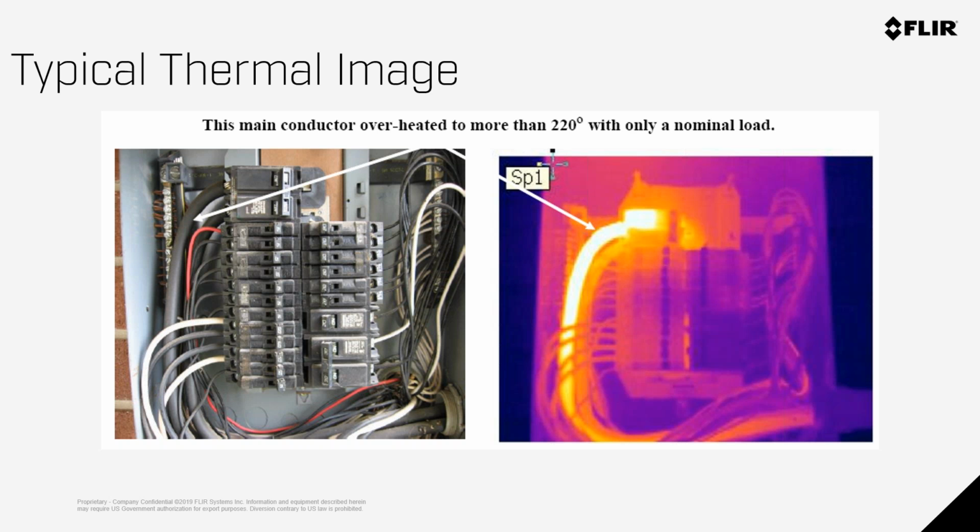Many times when I hear about electrical fires within buildings and industries, I always say to myself, I wonder if they had a thermography program. Because if they did, and they used it properly, they could have caught that.